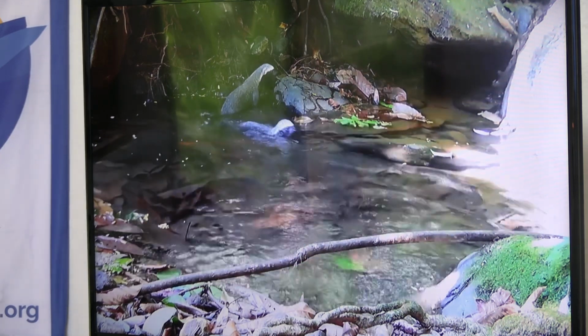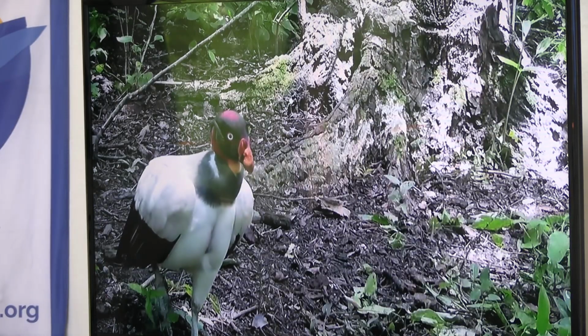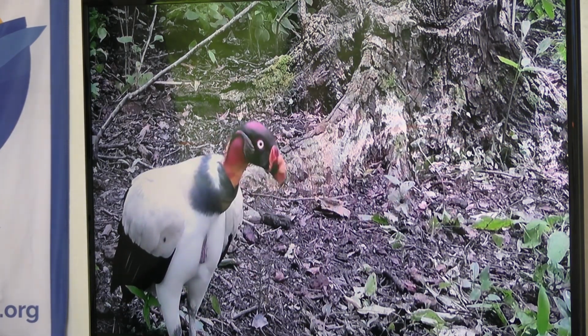These are in Perez Zeledon. You guys definitely have them here. Are they really blue? They're gray. The light's a little off on this one. We do or don't have it? You do. Sunny's got these. This is a king vulture. They're wild looking.